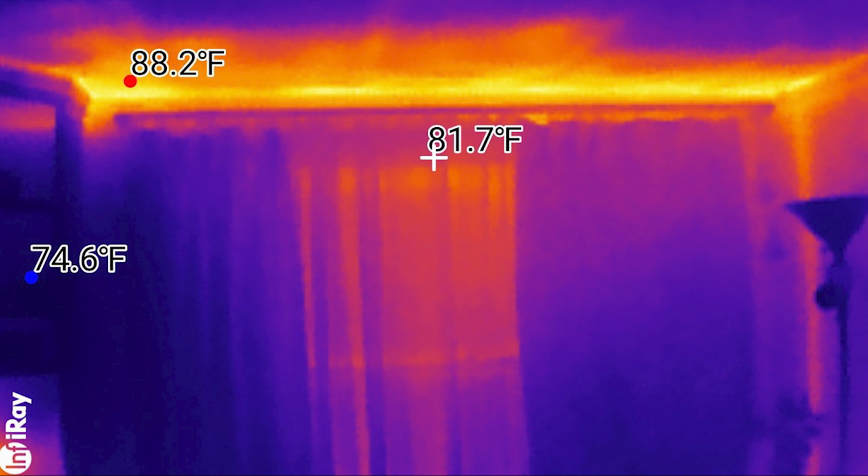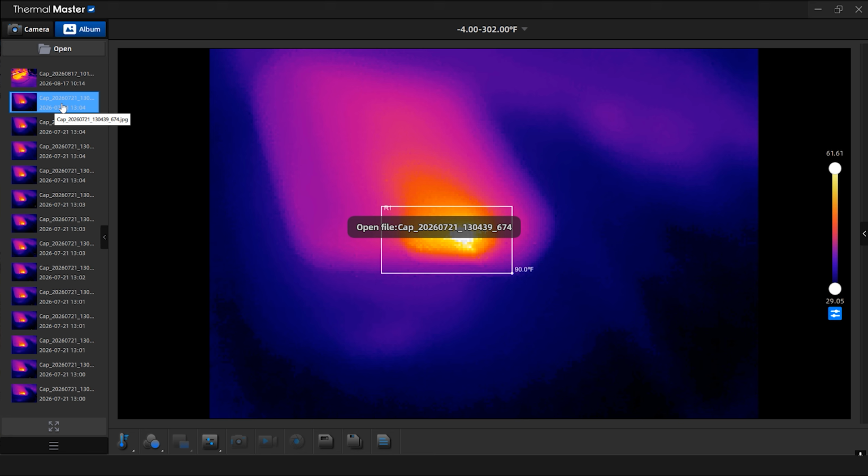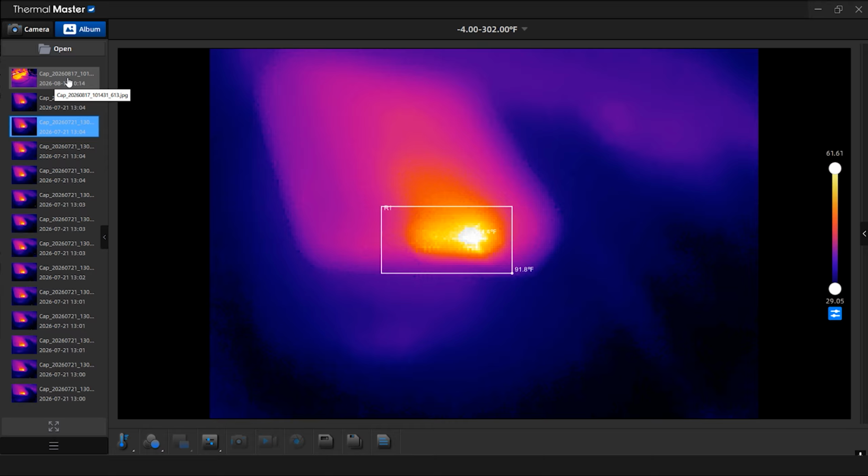There is a desktop app too, and unfortunately, that one let me down quite a bit. The version you download from InfiRay's own website is old, and it loads the default language as Chinese. And then you can download the updated version, which has quite a few more features. The problem I had is that the images it produces are nowhere near as clean as the ones that come off the phone. That's what I was hoping it could do, but alas, I've ended up using the phone for all of my testing.